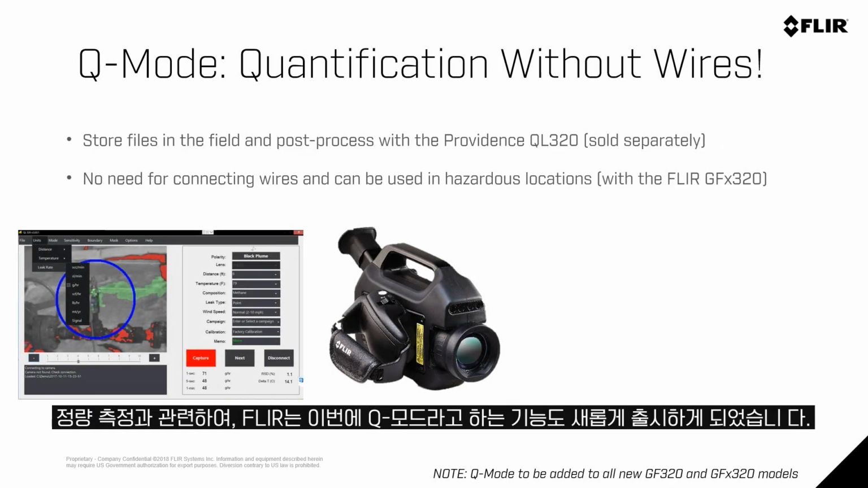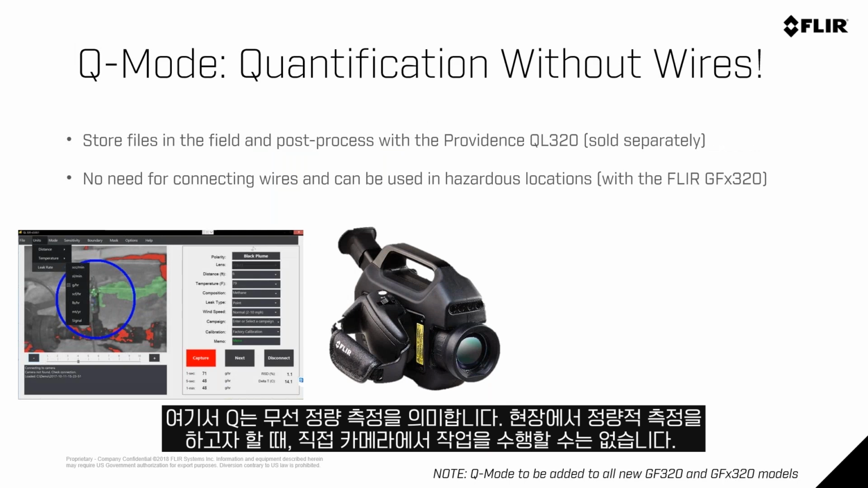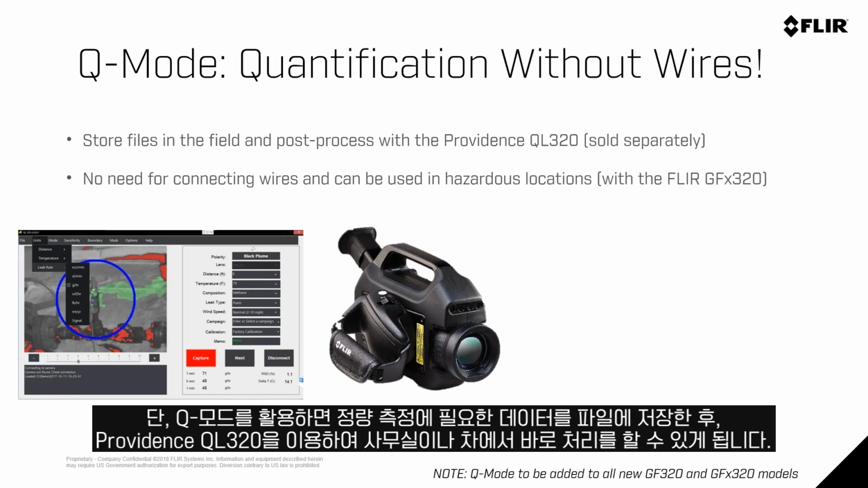As we talk about quantification, today we're also launching a unique feature from Flir's family called Q mode. This is quantification without wires. What we're able to do is, in the field, you're not going to get quantification in the camera, but you can store a file that gives you the capability to post-process that file with a Providence QL320 after you're back in the office. Maybe you're just right back in the truck.